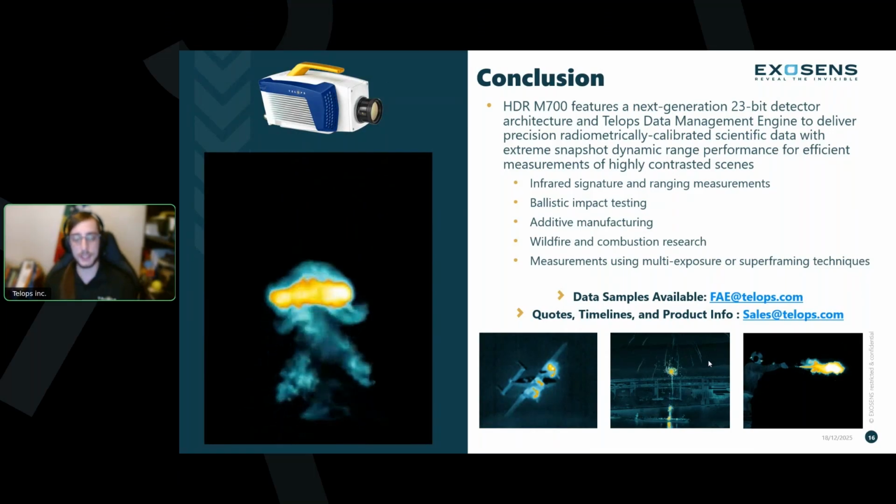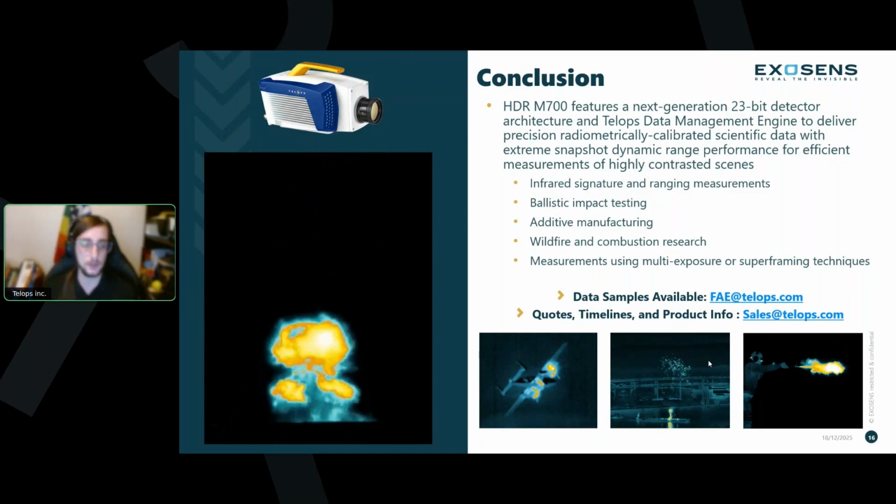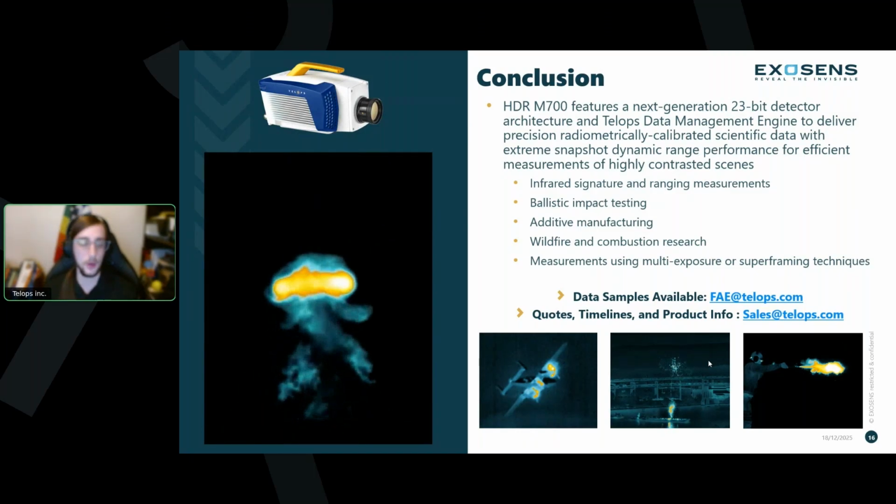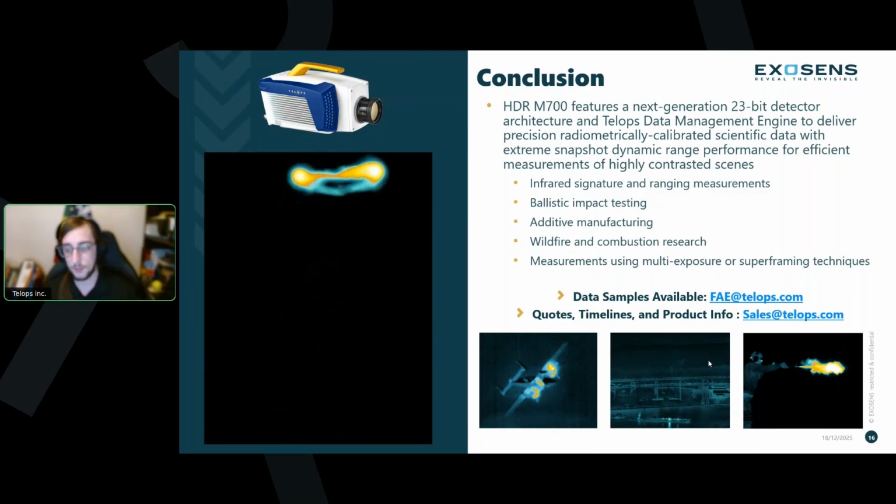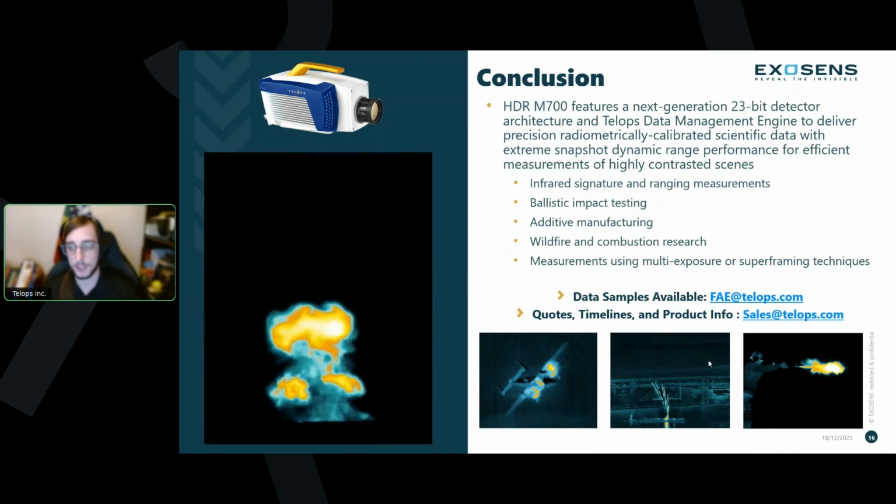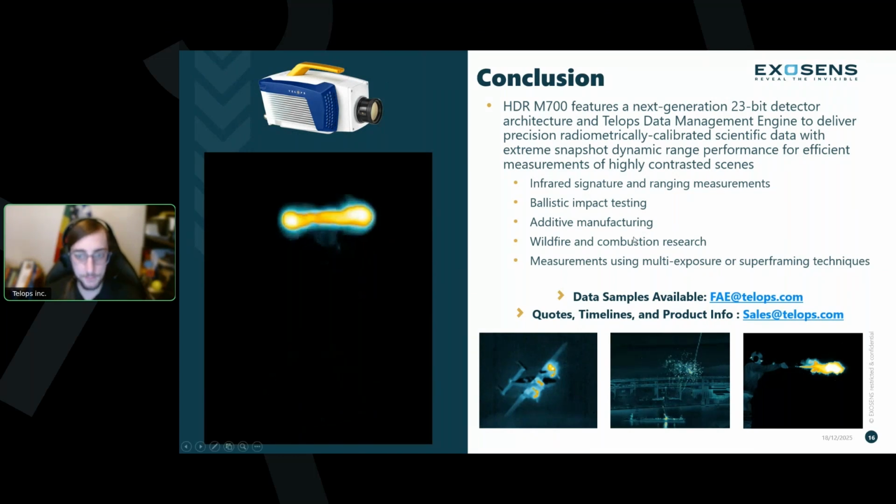And we think that this system will be extremely beneficial as a new tool to folks doing infrared signature measurements, ranging measurements, ballistics, additive manufacturing, wildfire and combustion, and a host of others. Essentially, anything where you need to view high dynamic range and you would previously have been stuck with techniques like multi-exposure techniques or superframing. So thank you for joining us today.